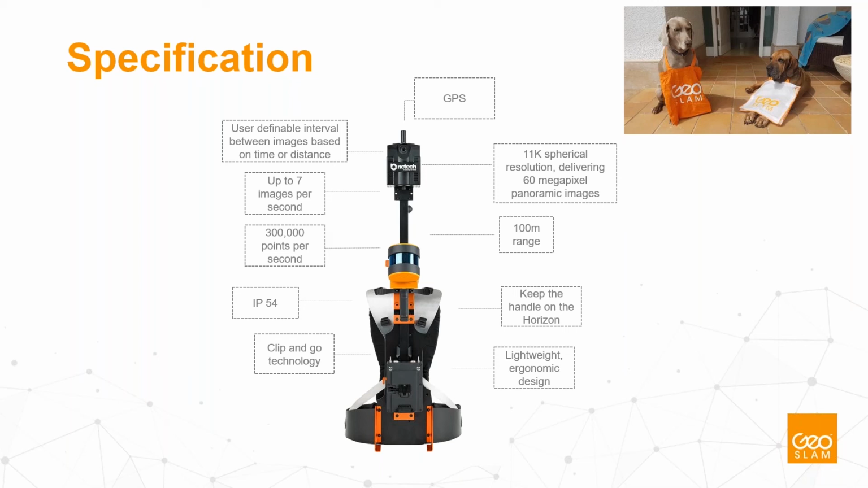And we make sure that one battery in this case is feeding not only the Horizon, but also the NC Tech camera. So we minimize the cables. So the solution is really very compact.